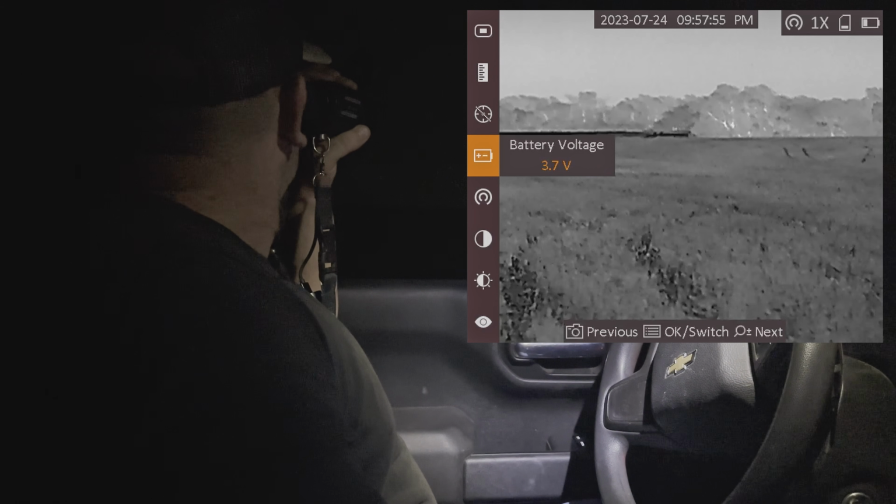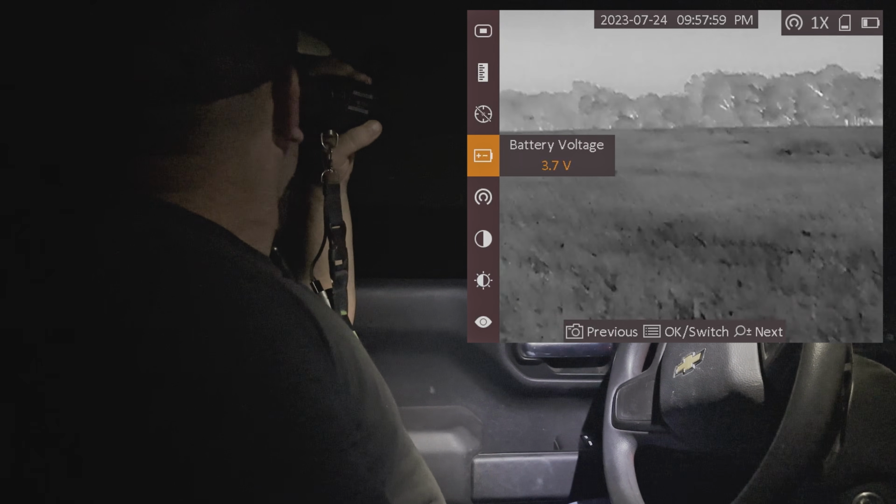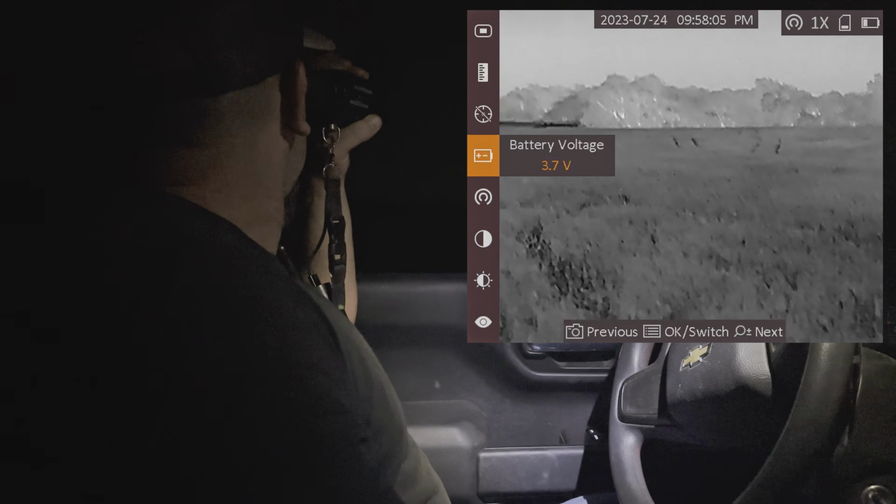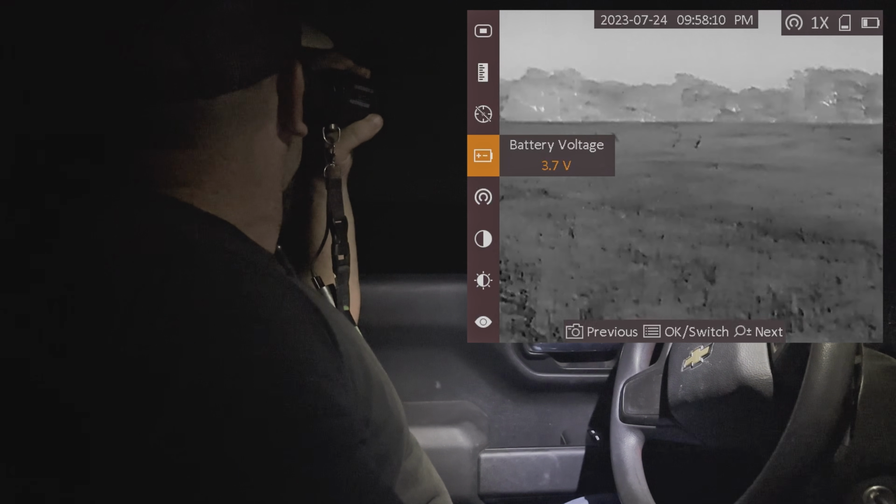Now I go to here, battery voltage. I'm using rechargeable CR123s, so I need to be on 3.7 for my battery setting, otherwise the scope will automatically power down because it'll have the wrong battery setting. If you're using just regular throwaway batteries, then you'll be on 3.0.